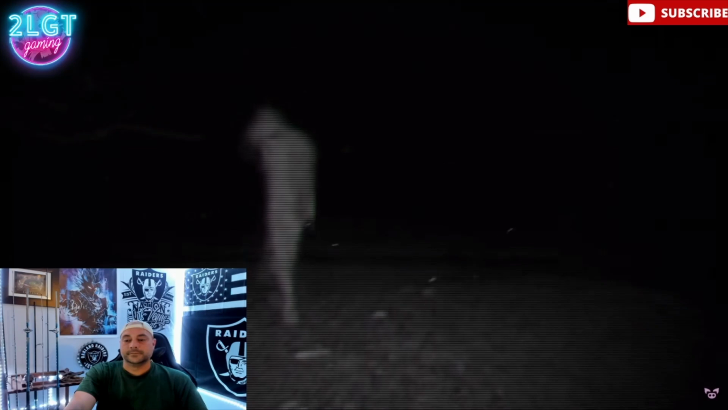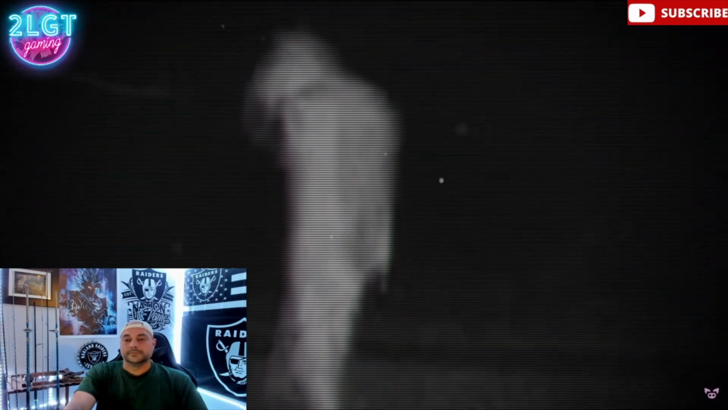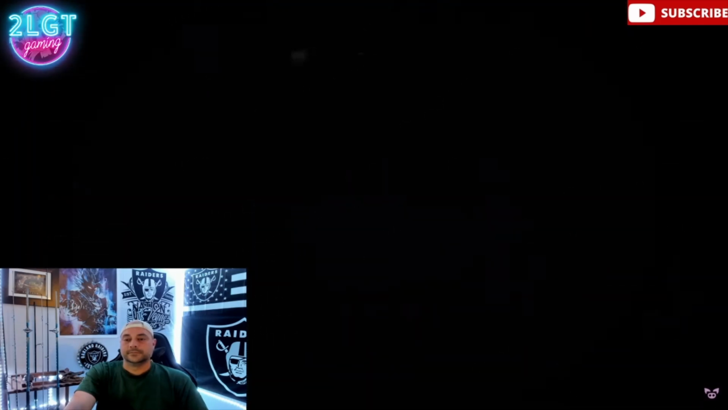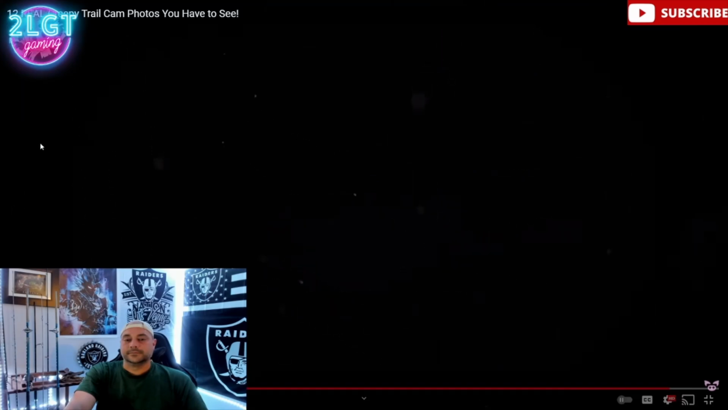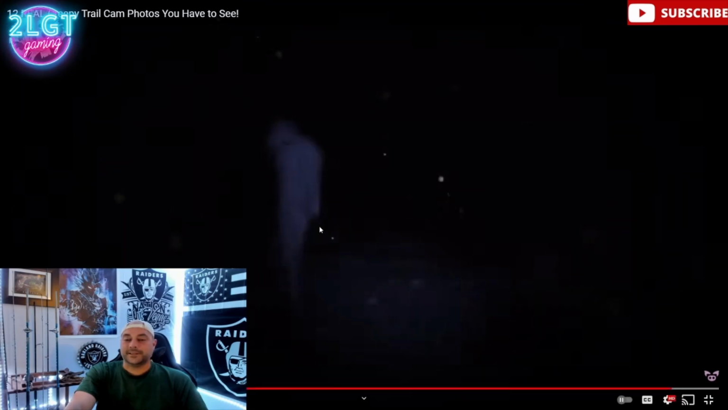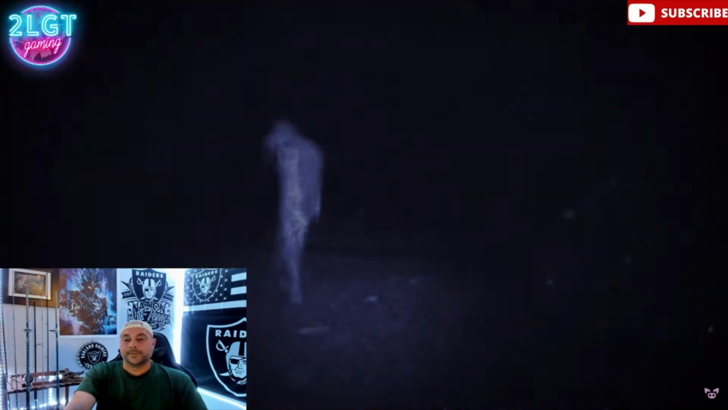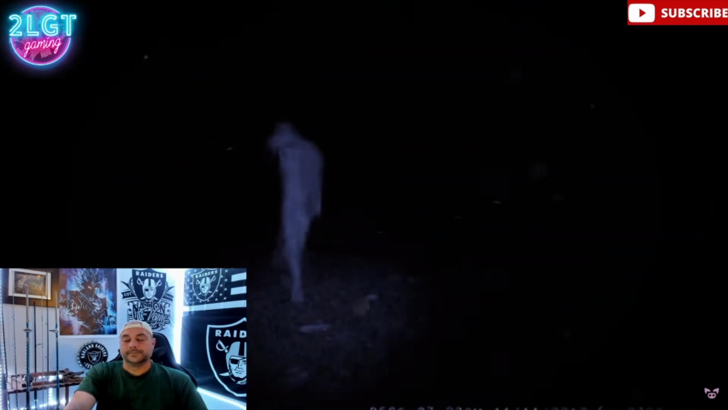There's been no reasonable explanation for this image. Opinions range from a Wendigo to a zombie or even a lost soul forced to eternally wander the woods. Some have said that it's a smear on the lens of the camera or just a person with a sheet draped over them. Yeah, that's your everyday crackhead right there. Whatever the case may be, this is one of the most baffling trail cam pictures ever taken.